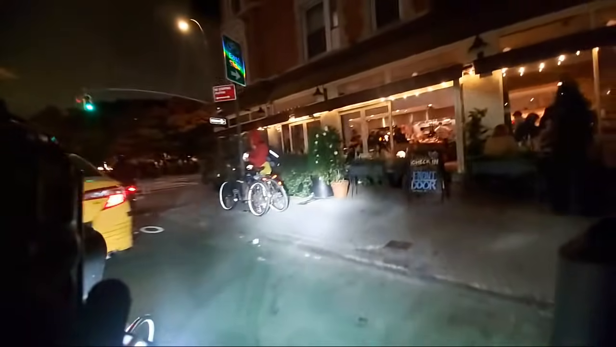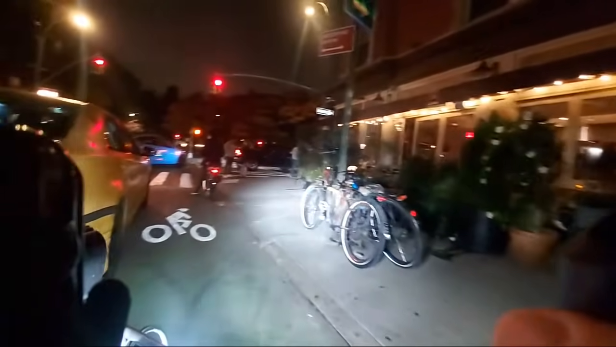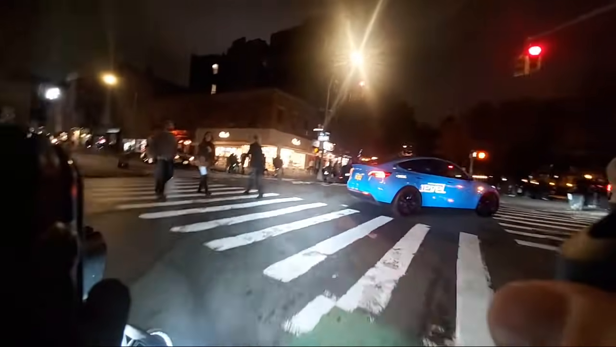Yeah, a lot of this is completely packed. So you have a restaurant over here. This is packed. Look at that. I guess you can't see the people inside with the wide-angle camera there. But, my God.